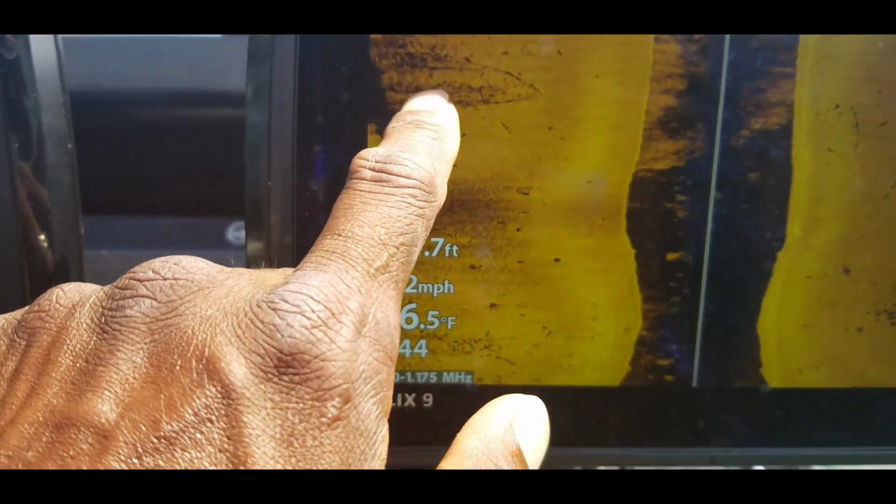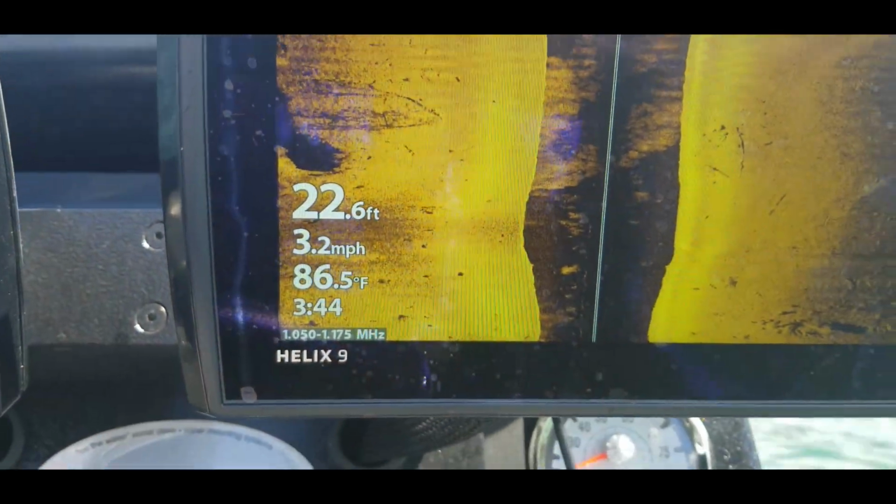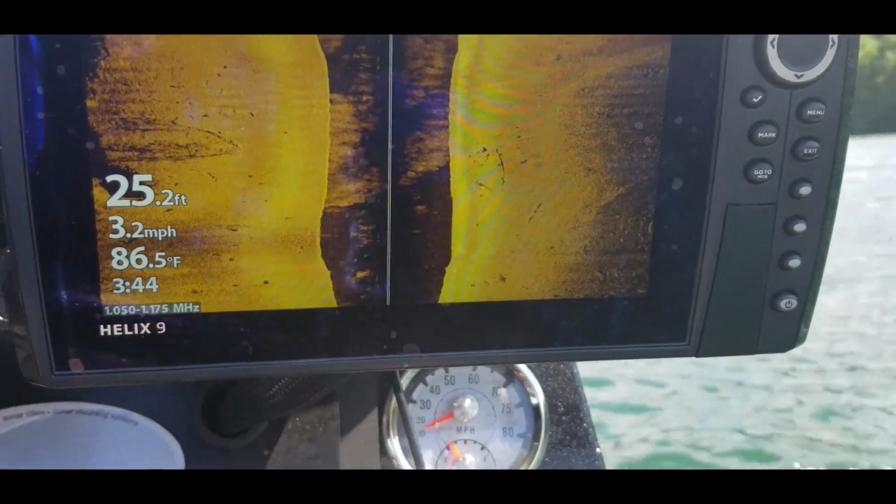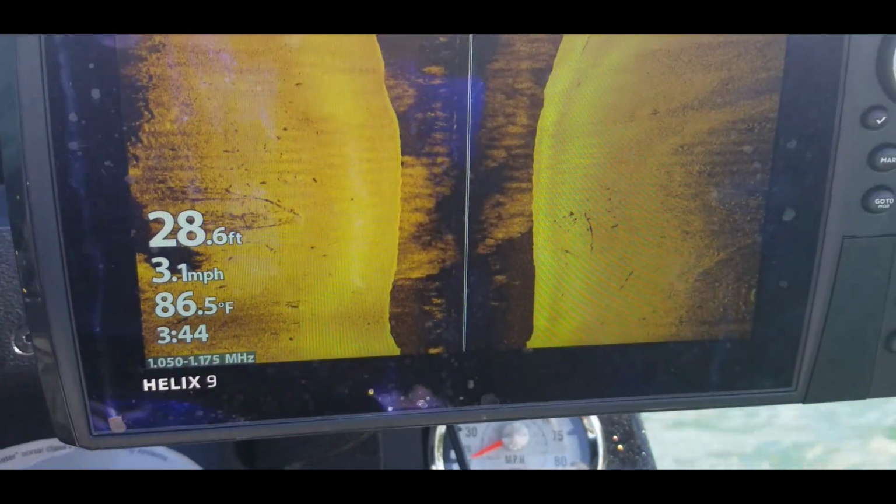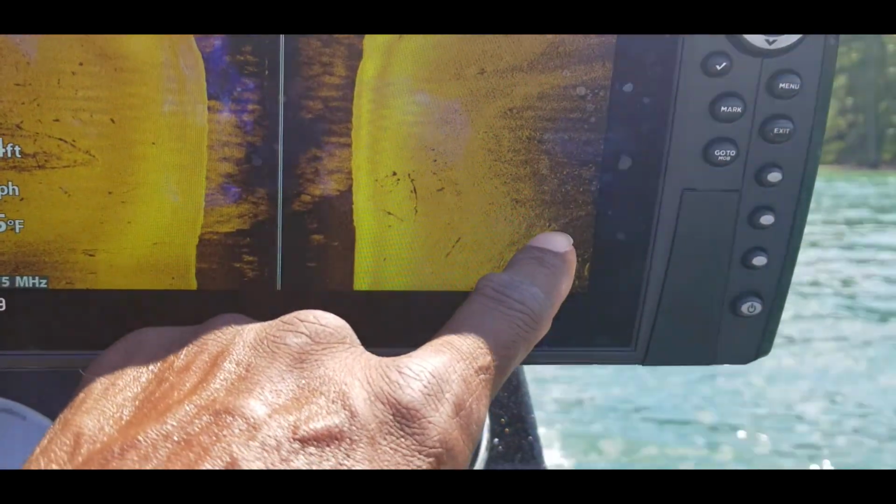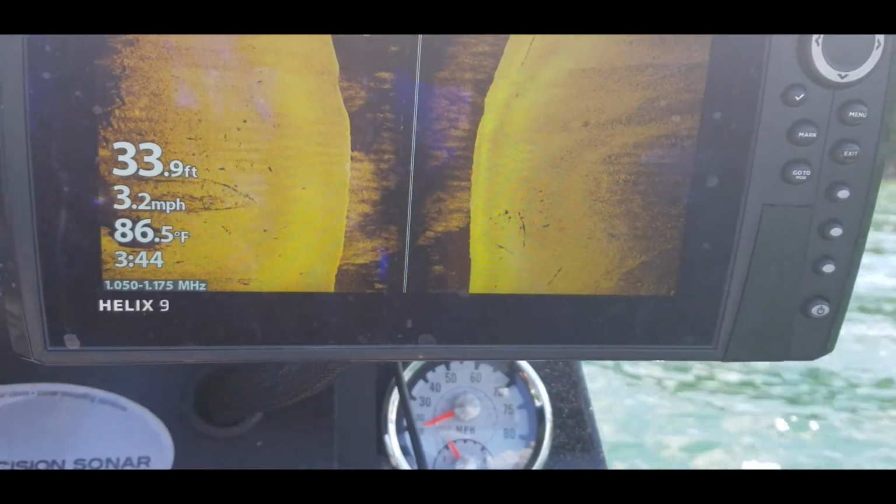And you can see some type of structure over here too, guys. That's basically a ledge. If you look real close, you can see that dark area. So that is a drop off right there. That is about 80 feet off to the left of the boat. So this side scan, you can use this in a lot of good ways to find things whenever you're just cruising around. All right, so there's some more rocks over there, but it's not as condensed as that point.